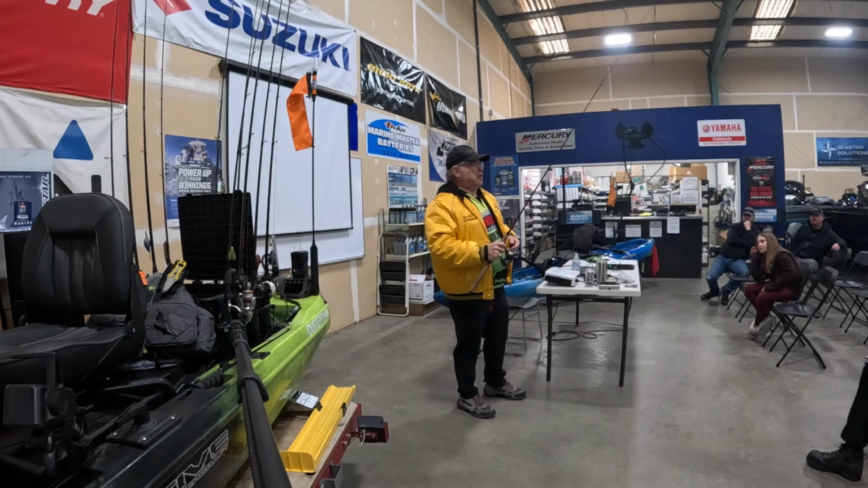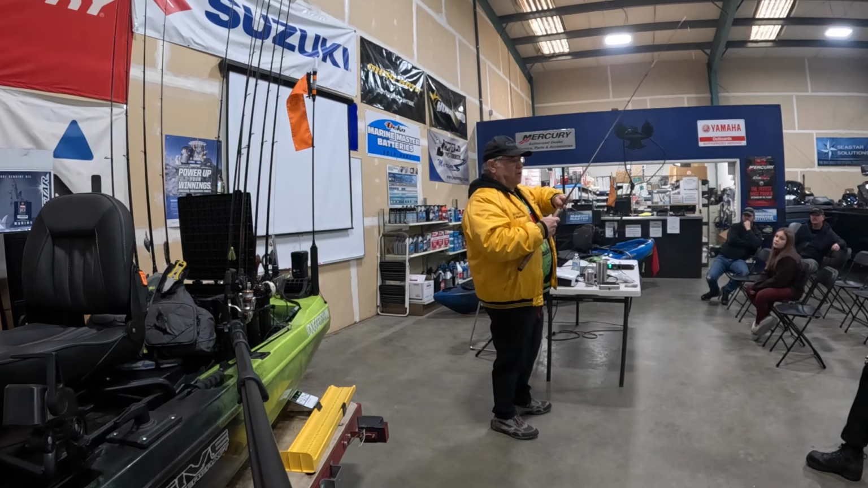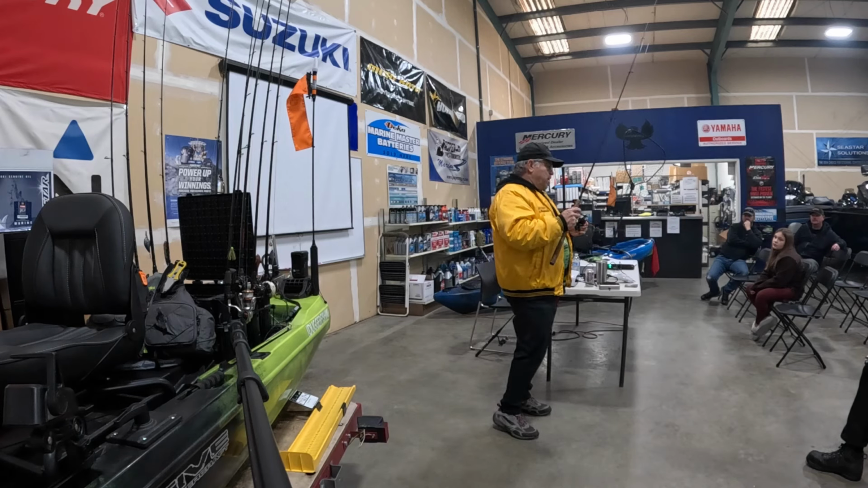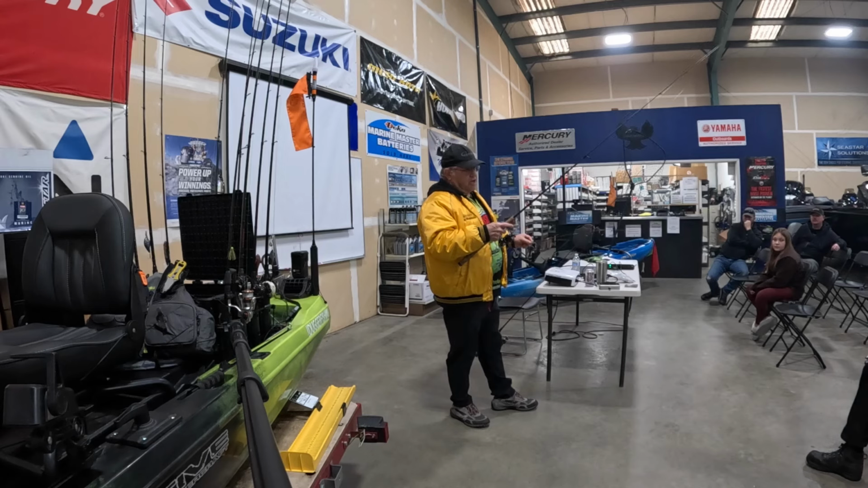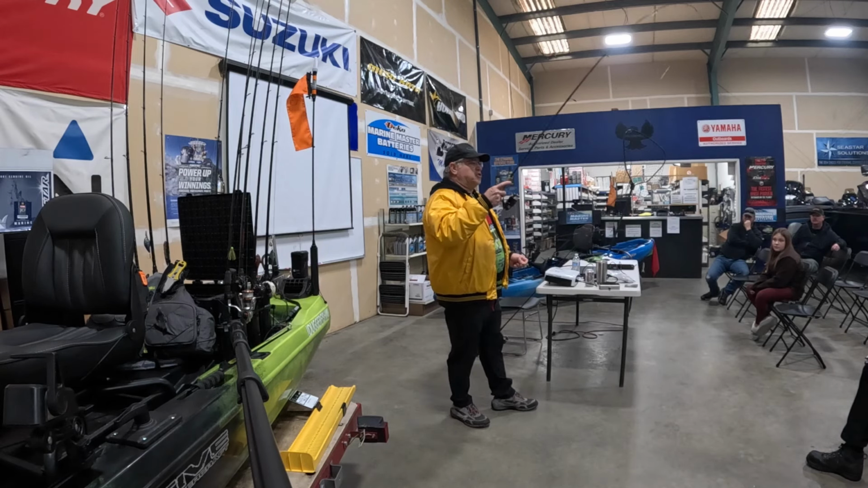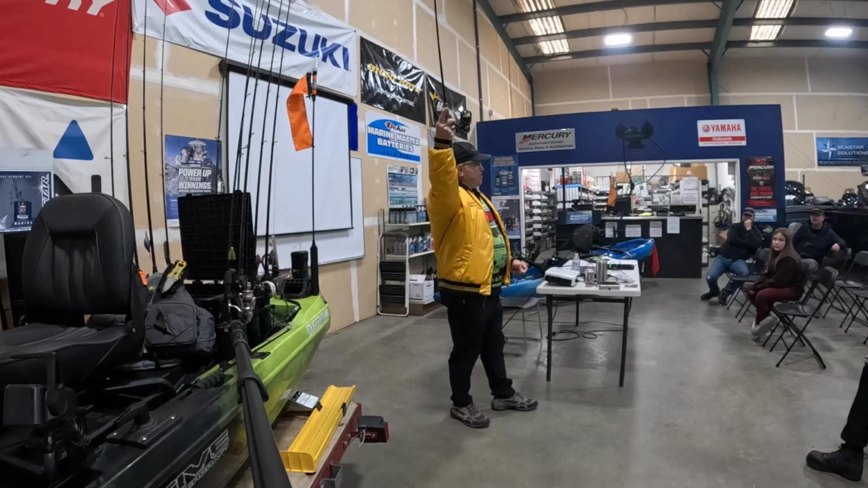Now, another thing that I do that is important is how I set my drag and how I set the hook. I want the drag loose enough that I can easily pull the line off the reel by hand. And the way I've learned to do this over the years is I want my drag loose enough that when I reach the top of my hook set like this, you can hear it slip.